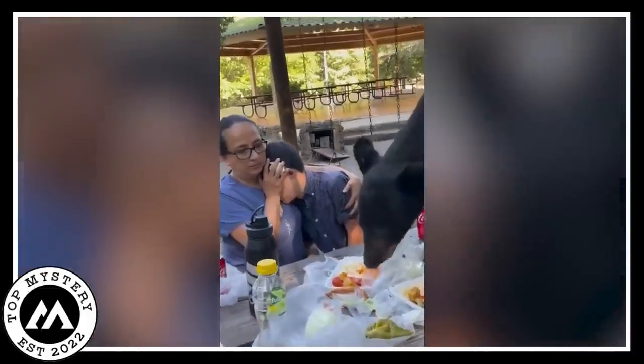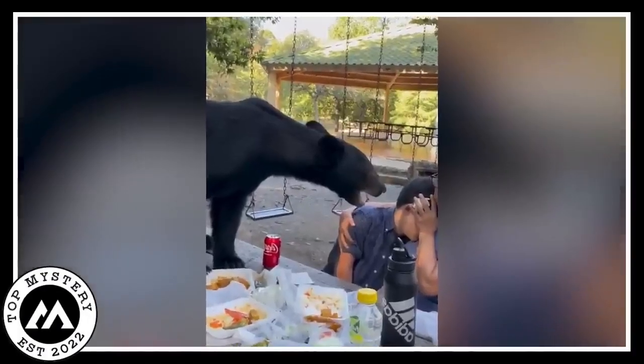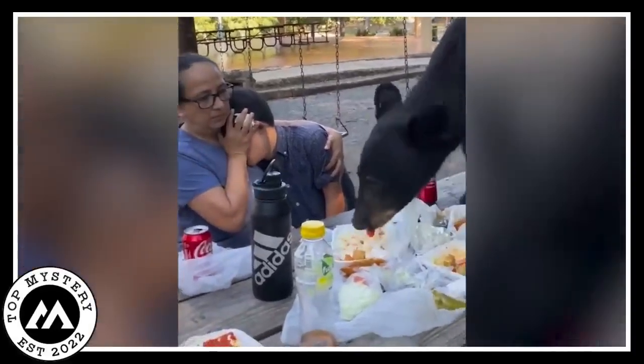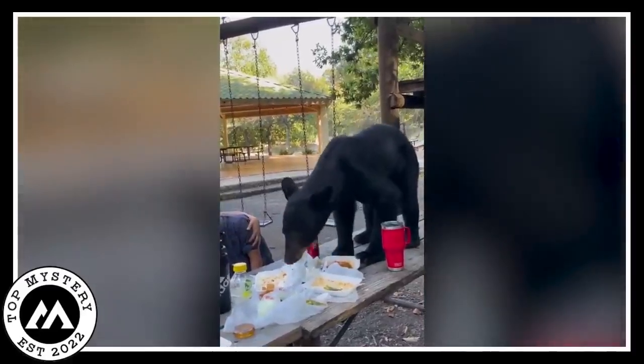The mother maintained her composure despite the bear's constant munching, and that's the courageous part. She covered her son's eyes to ensure the bear wouldn't be startled. It's akin to a real-life adventure, demonstrating how this family handled a furry surprise with poise and bravery, transforming a wild encounter into a cautionary tale.